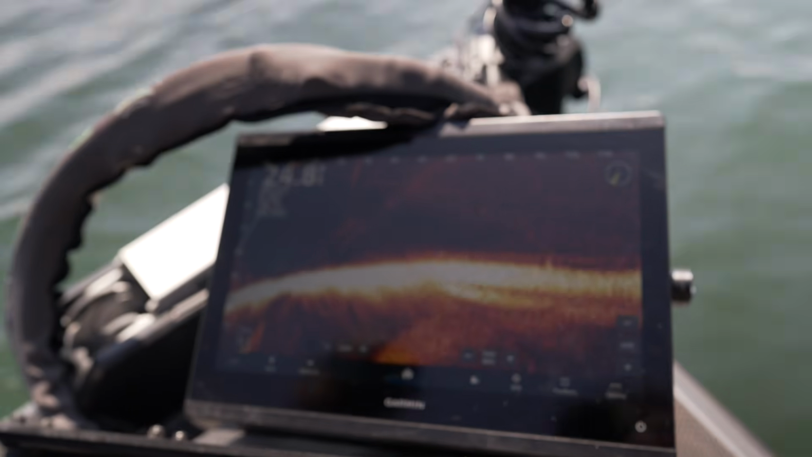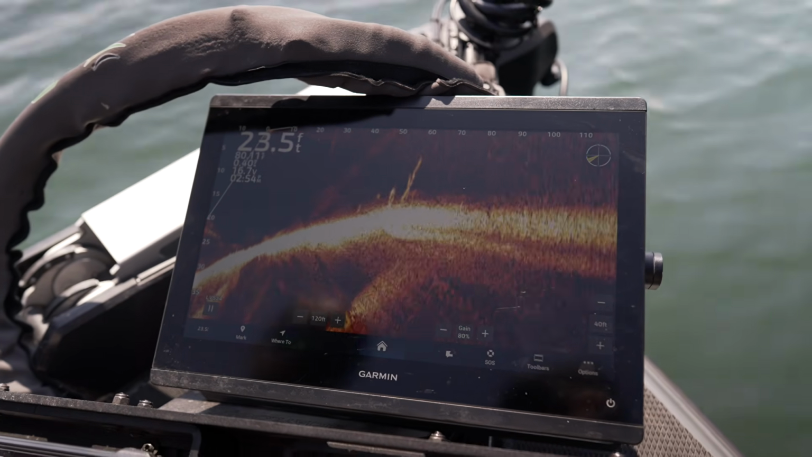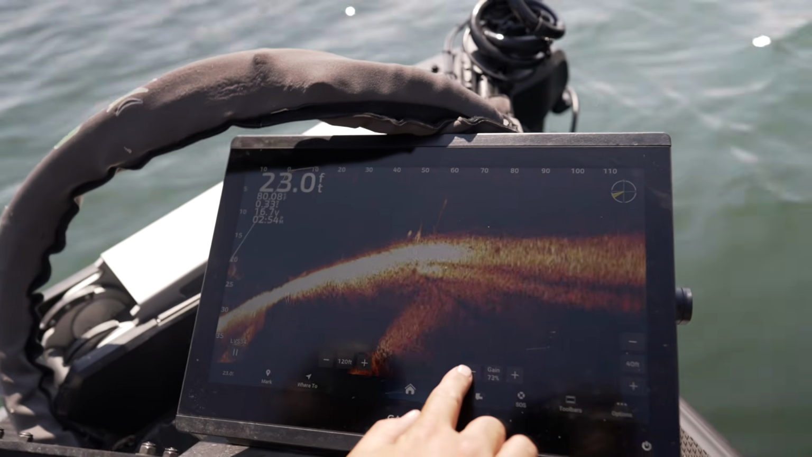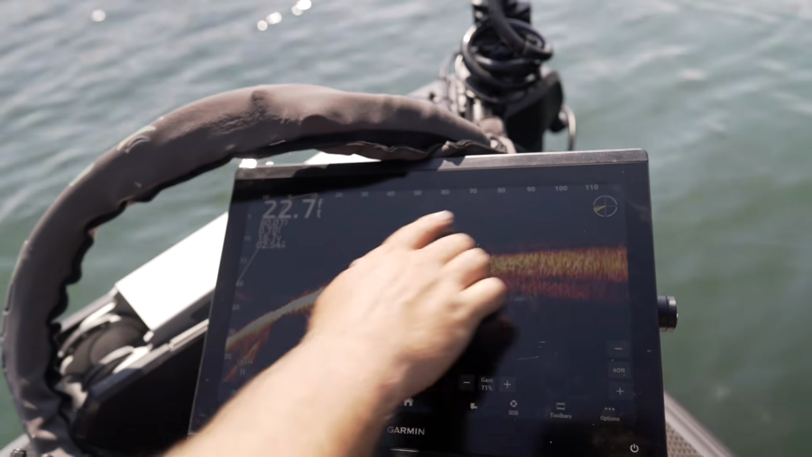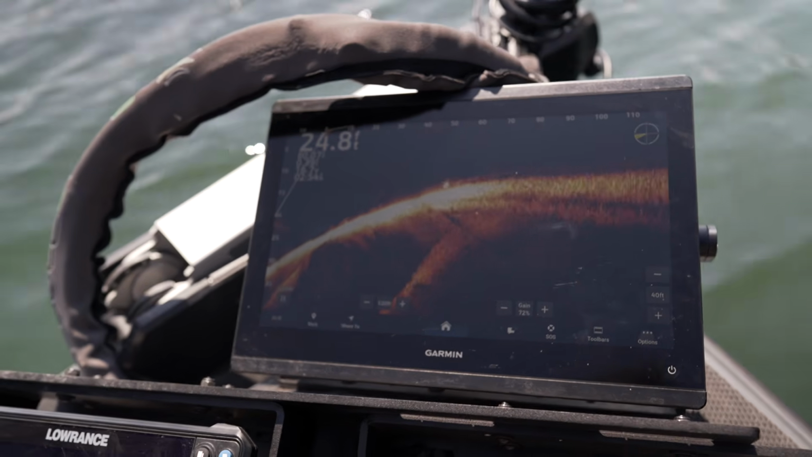It's not a bad thing to get some return like this, because you're gonna see everything in the water column. You can see as we look around, we still see our structure. We actually can see fish moving out of this other brush pile. And you can see, if I want to get a little bit crisper picture, not as much noise, normally that's 71 to 72%. So gain is everything.